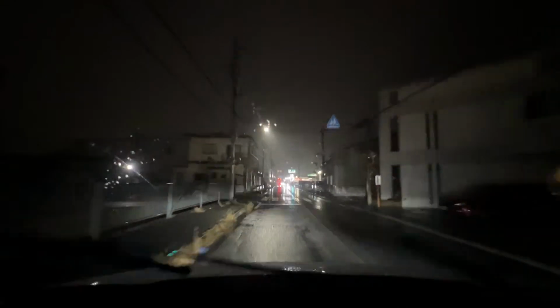If we continue on this road, eventually we're going to get up to the Izumi City Ward Office, or City Hall, sorry. I used to be a teacher down here in Izumi City for 2 years on the JET program, and I was kind of like the teacher liaison to the Board of Education, and I helped plan summer camps for middle school students and elementary school students.